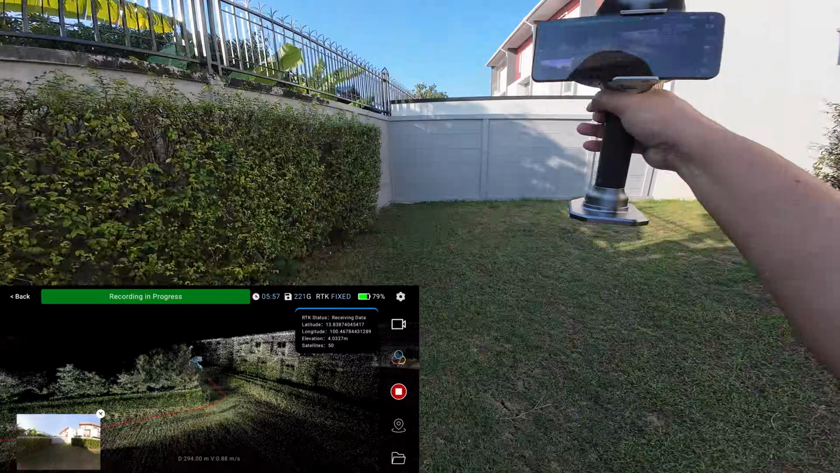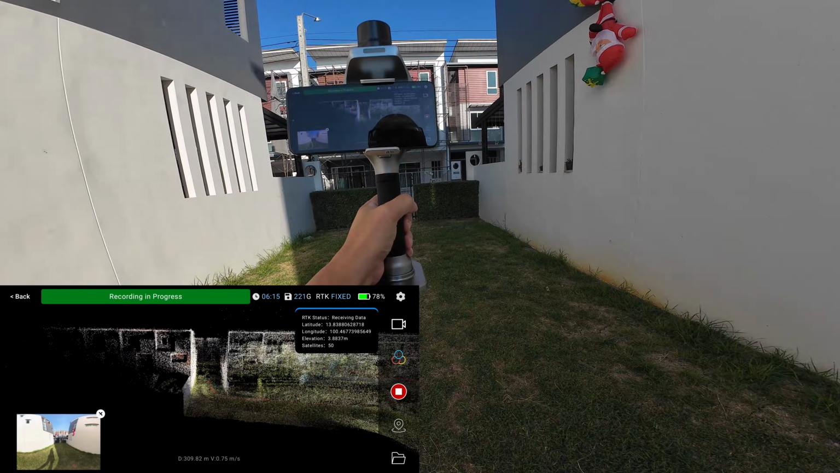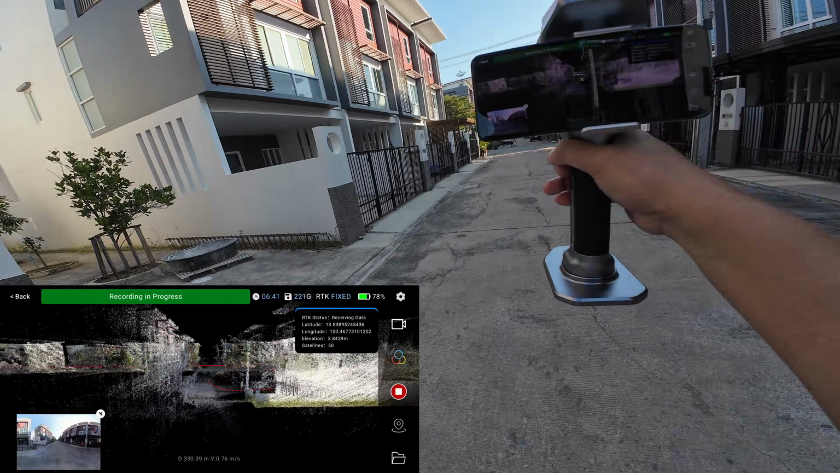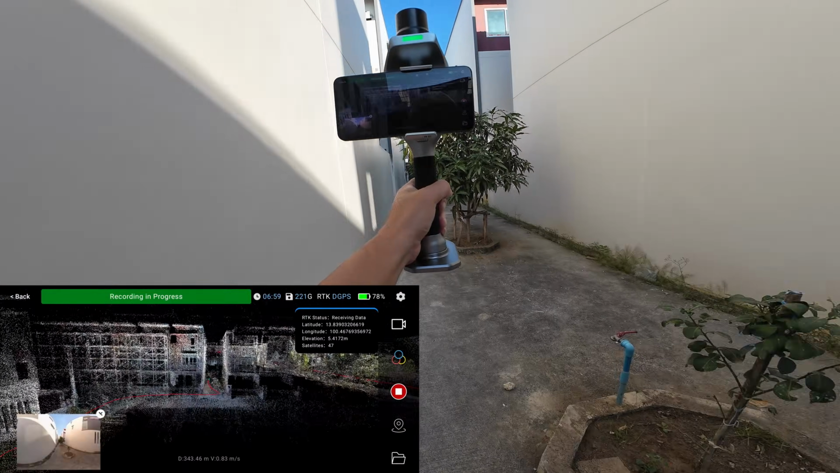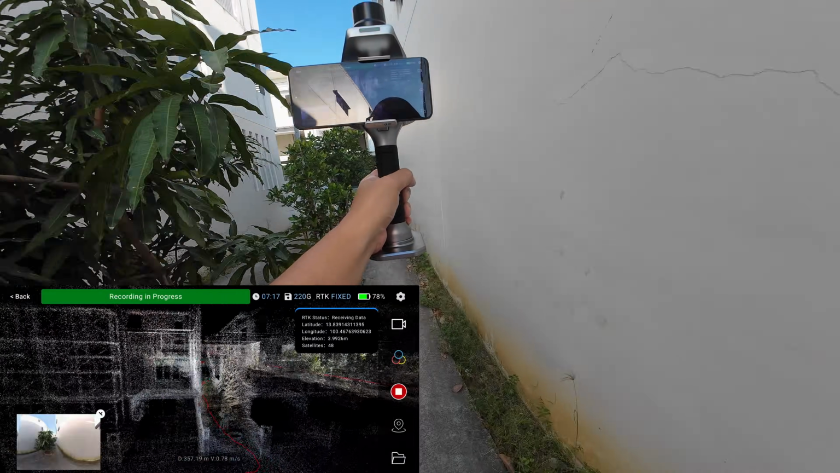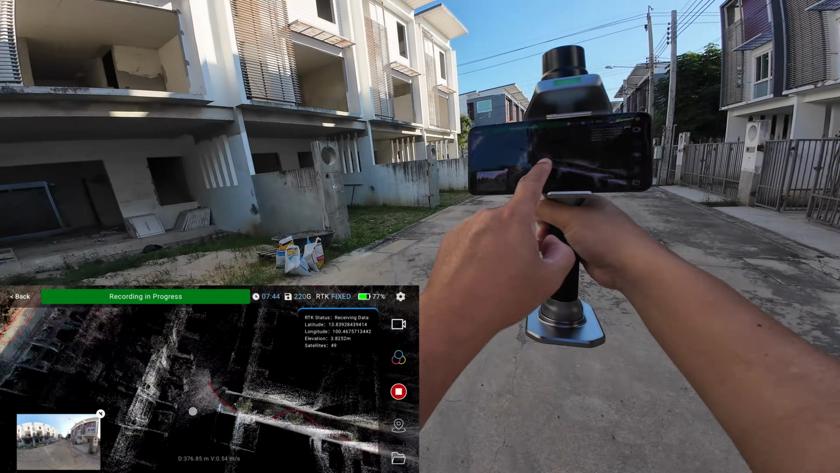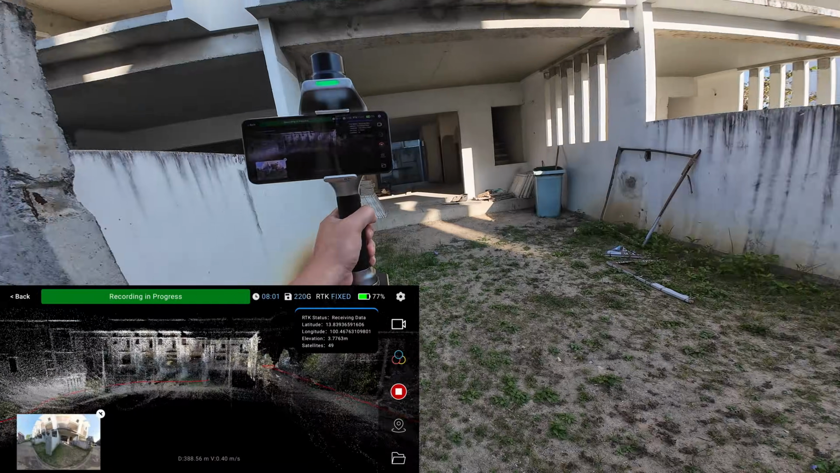Okay, next I'm going to walk between these two buildings, where many RTKs will lose the connection, but this one is working. I still get the fixed solution, so I'm going to try again. Now you can look at the RTK status. Now it's fixed, fixed, float, fixed. So it still gets a fixed solution most of the time in a narrow space. The GPS antenna on this device is very good.